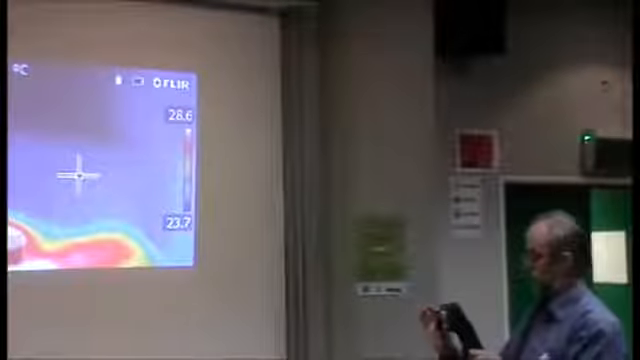So that aluminium surround there would be quite poor. Now, you're not picking up much here of what that aluminium is. It's looking much the same. And the simple reason is because nearly everything in this room is at the same temperature. It's only when you start getting a big contrast.